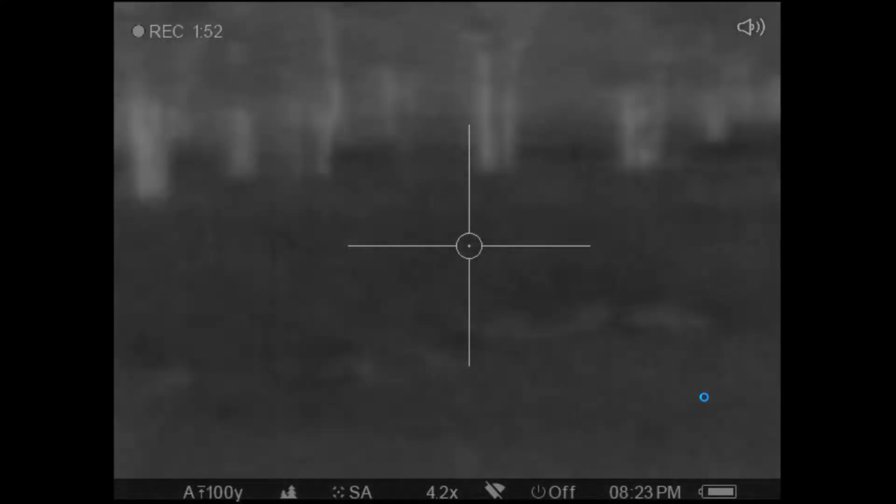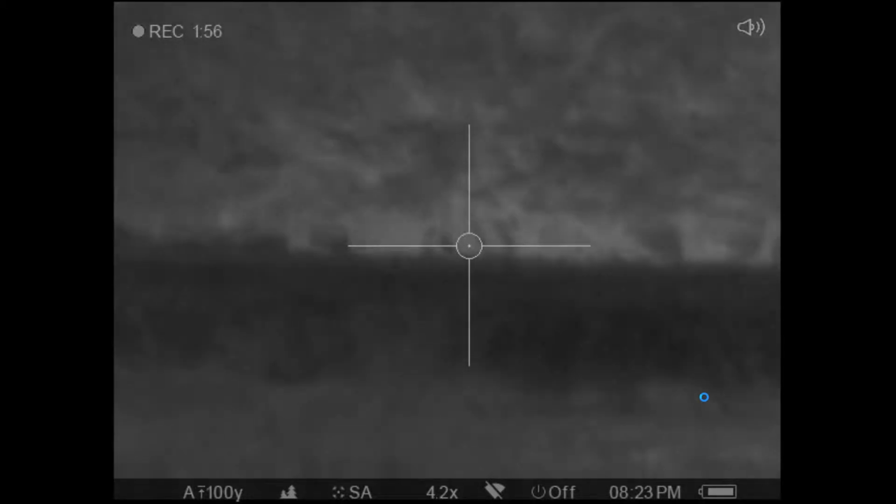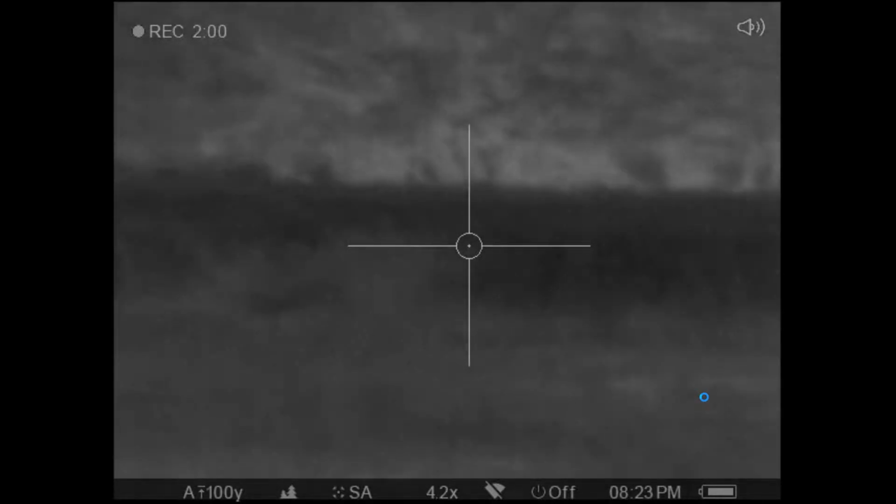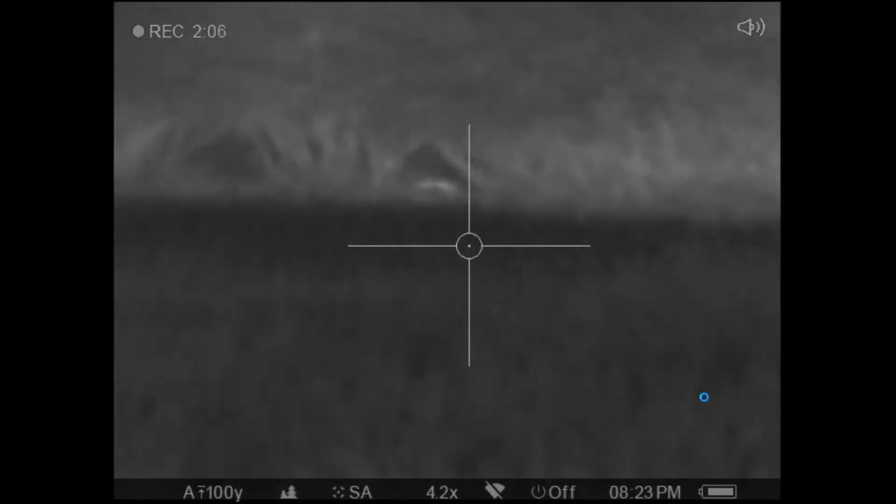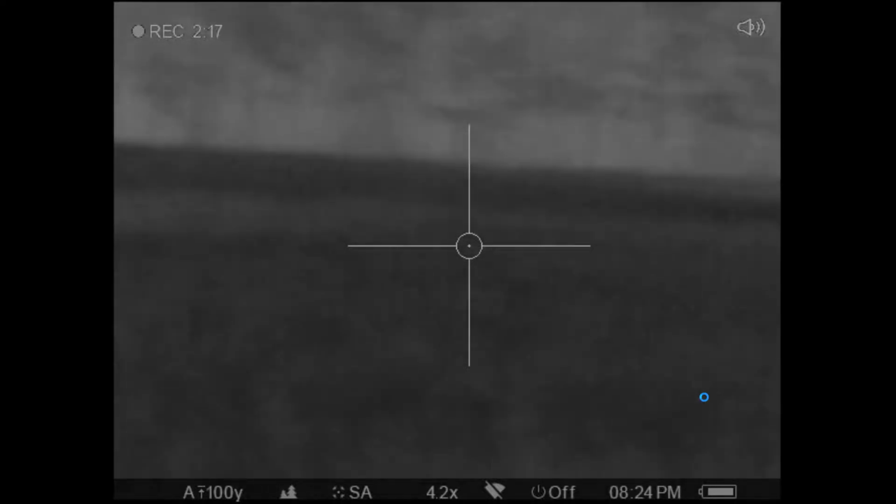He's laying right there where we shot him at. Still looking for more. There was animals everywhere out there, but the weeds were high and the water, and we couldn't move around. That was the first one we killed. We did recover all of these. They all dropped in their tracks.